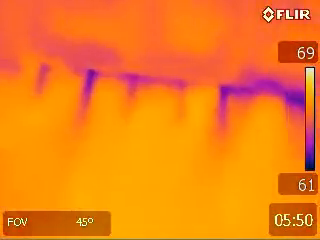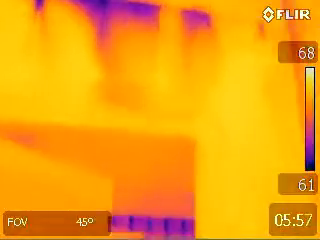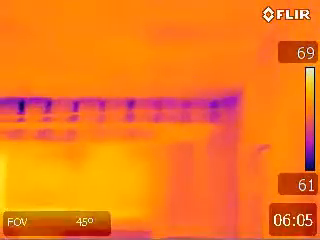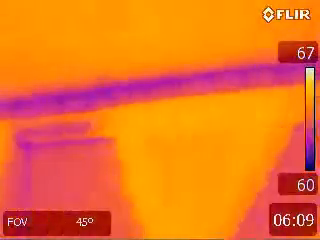Warm, moist air making its way through these air infiltration sites and exfiltration sites. The warm, moist air goes into the attic, often condenses on the underside of the roof, and then we have moisture issues.